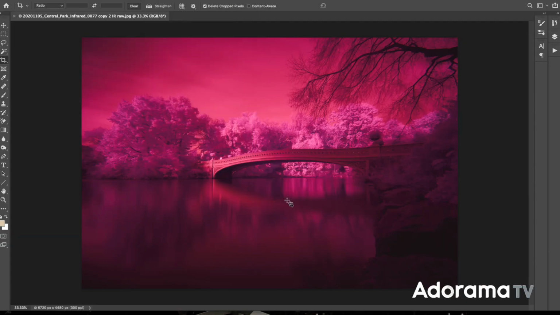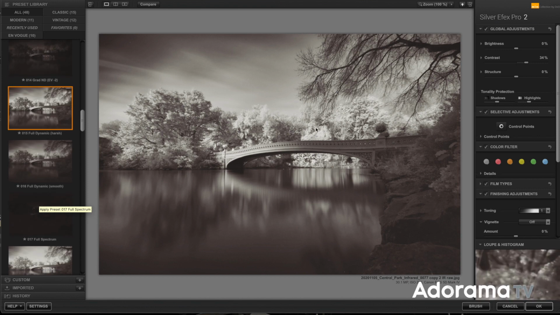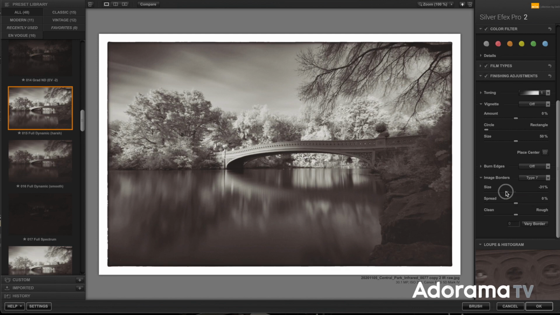So one of the easiest ways to go ahead and work with these IR images is just to convert to black and white. I love to use Silver Efex Pro from DxO. Basically, if you just go ahead and load that up in there, it looks like that, right? And go ahead and throw an artsy border on there and you're done. And it's kind of a nice, interesting image.